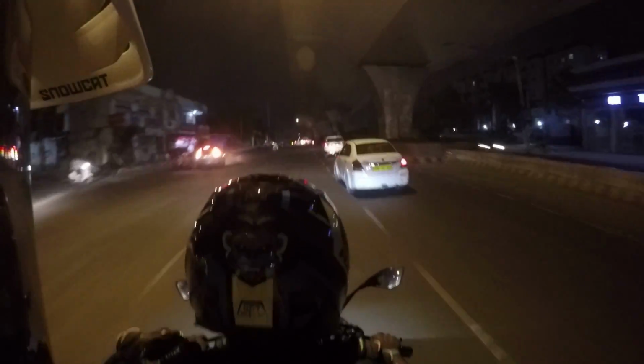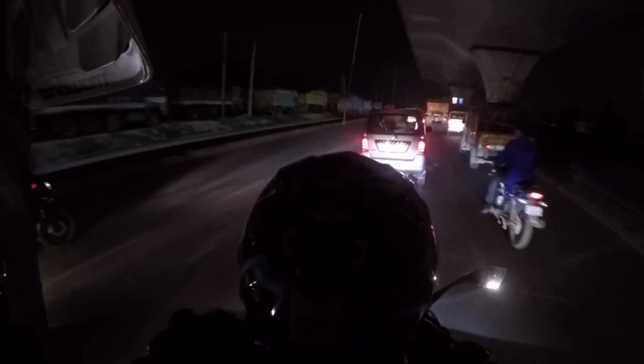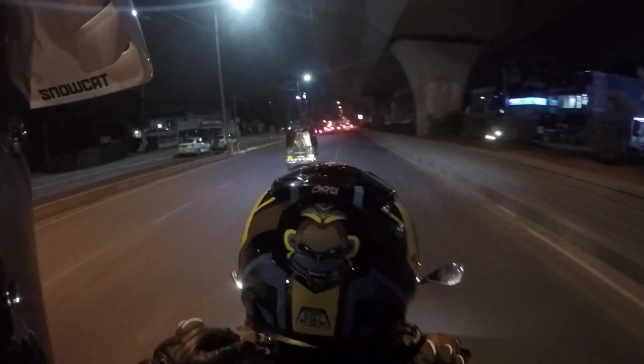I can tell you one thing, the LEDs are amazing on this bike. Everyone gets the F out of the way, boy. Look at this car. This car is in 2 lanes. He's lane splitting right now. This car is lane splitting. Yeah. This biker, man. Oh, there he is right there. He's still going. He wants to race.